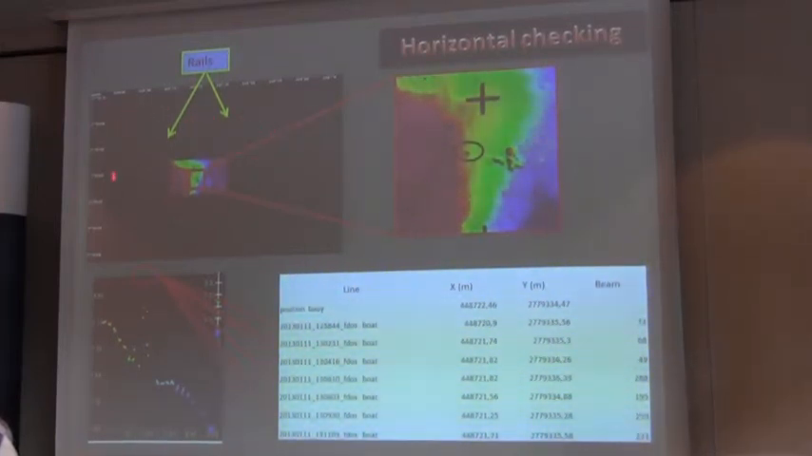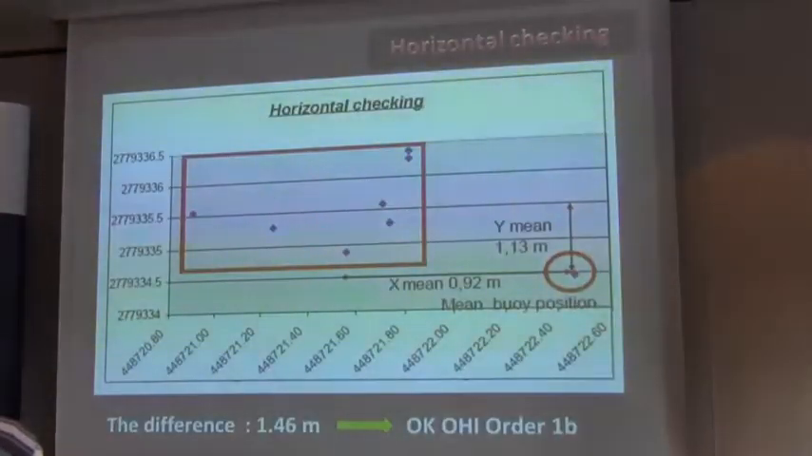We proceed the rails around the obstruction, the radar reflector, just for checking all the extreme beams as much as possible on the head of the radar reflector, just to have our cloud points. This is the cloud points of each beam, extreme beams, and we can see that horizontal checking was compatible with order 1B for S44.